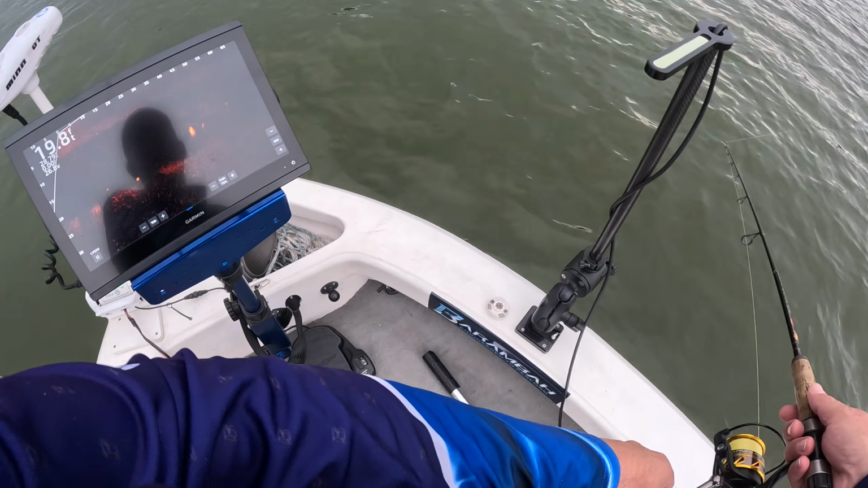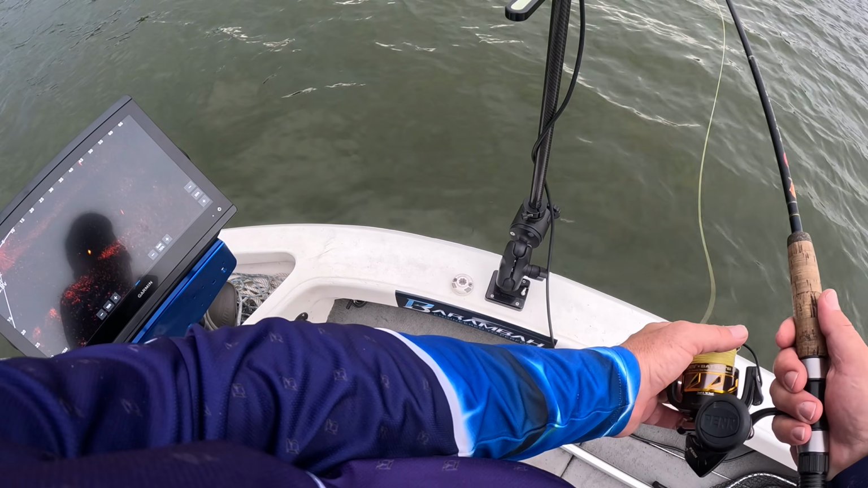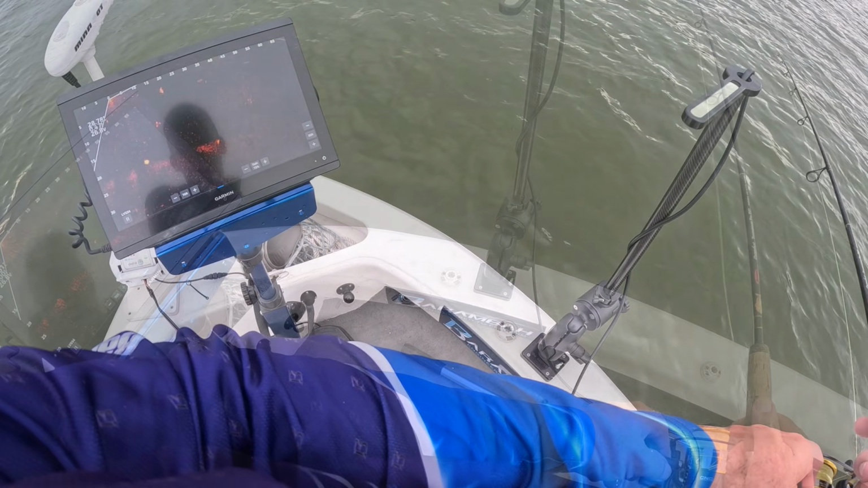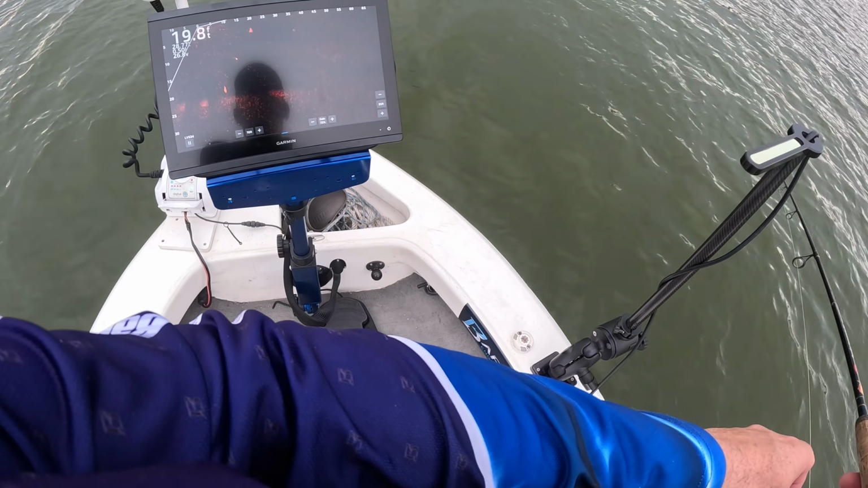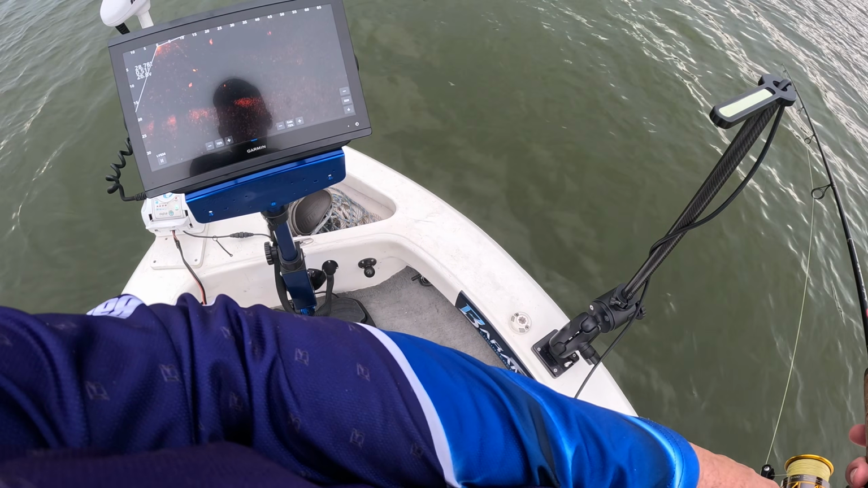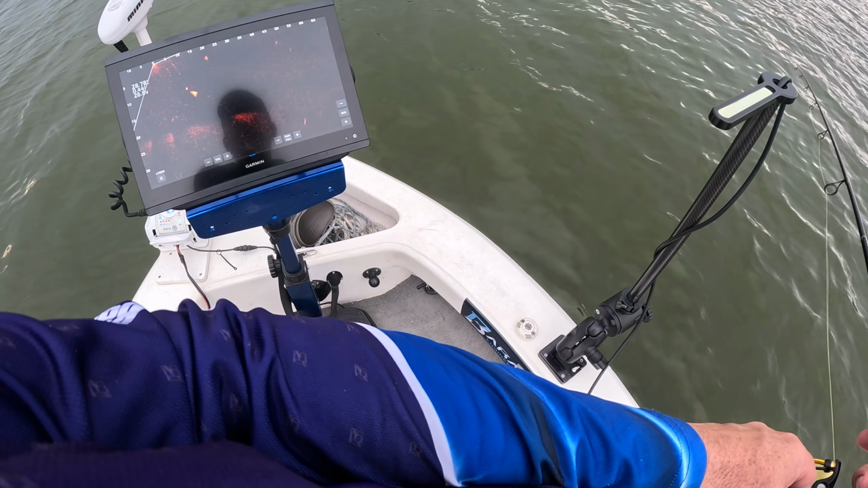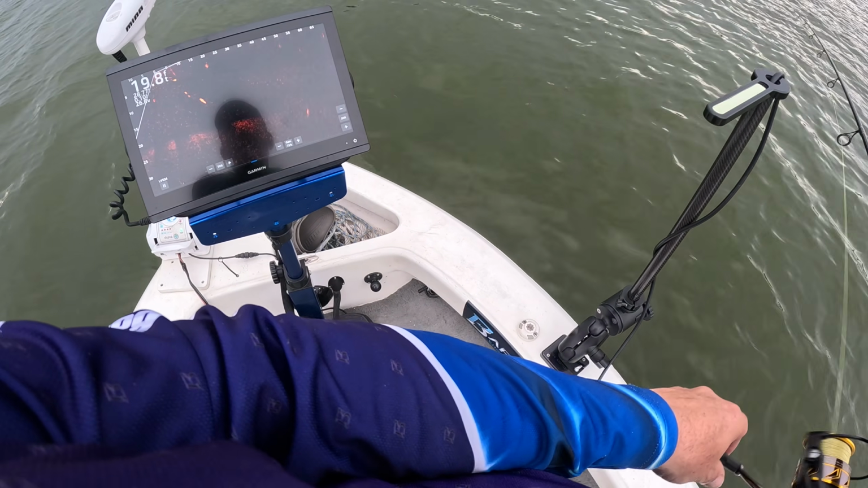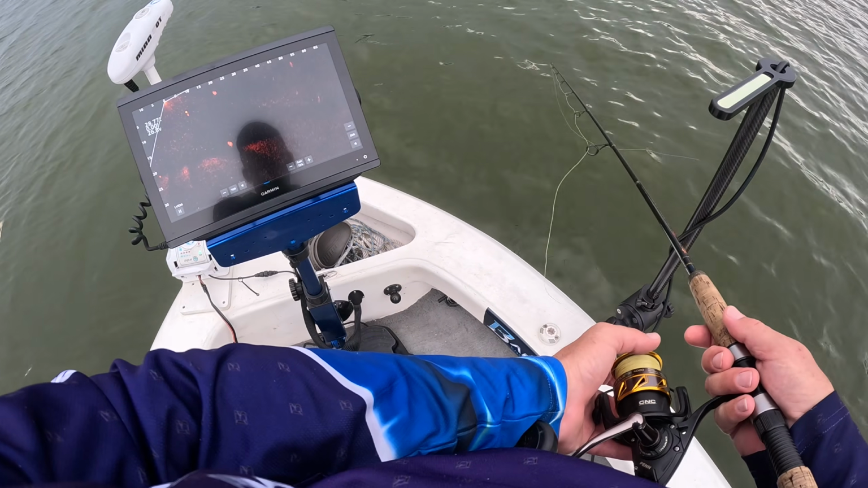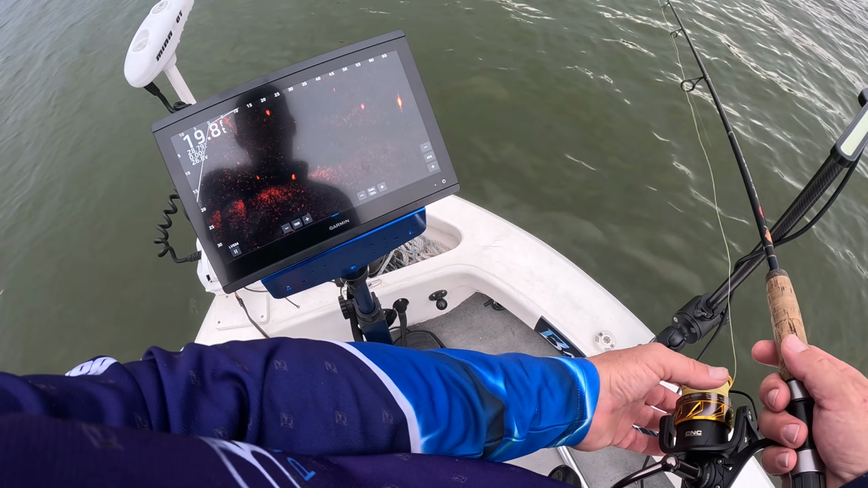There's another one, we're coming straight at him. He's turned a little bit. Not enough. Eat it! Eat it, dude. I think he's turned away. Another guy's coming. Little fella, there must be bait hanging off it. They're getting interested. This is awesome because they're actually getting fired up.